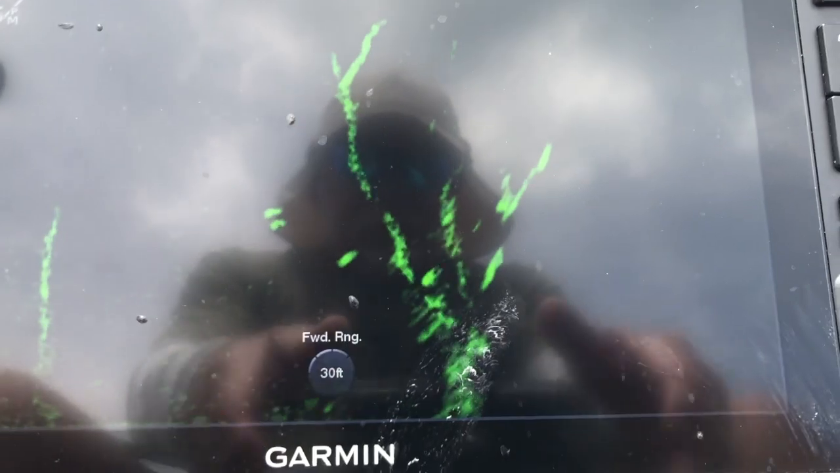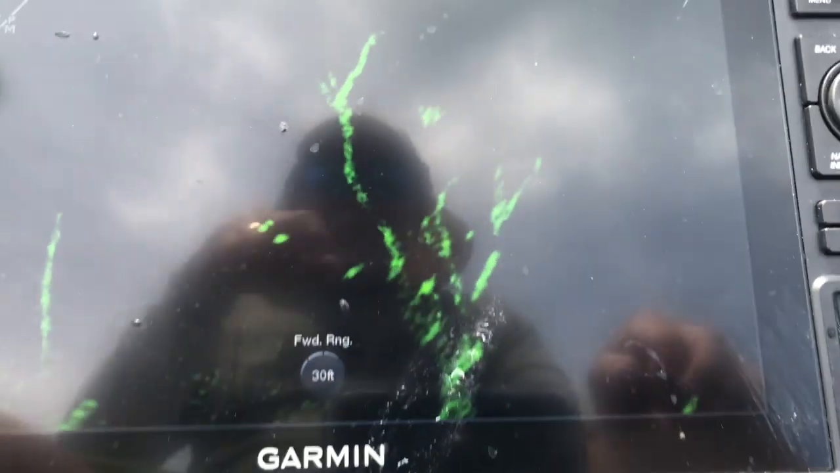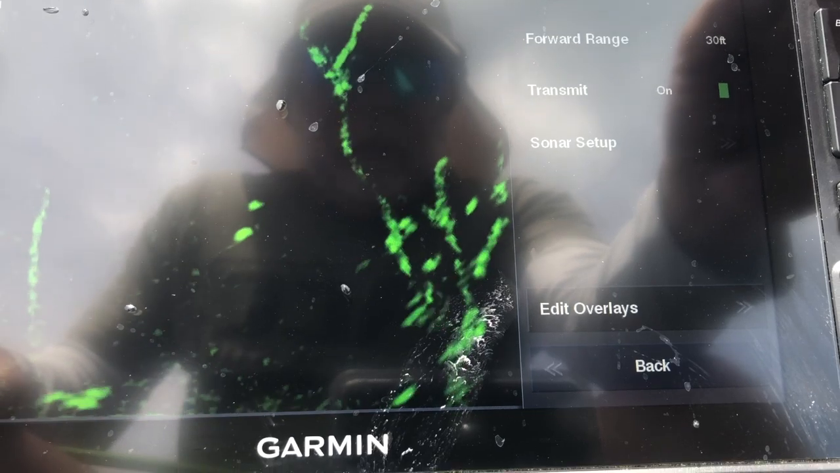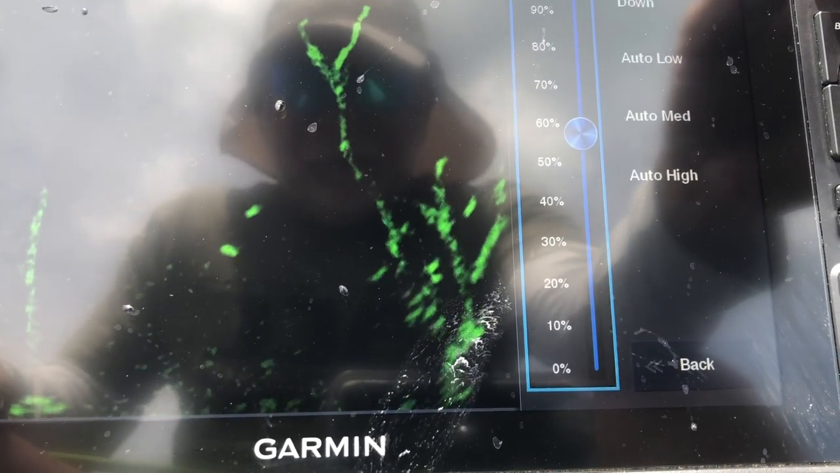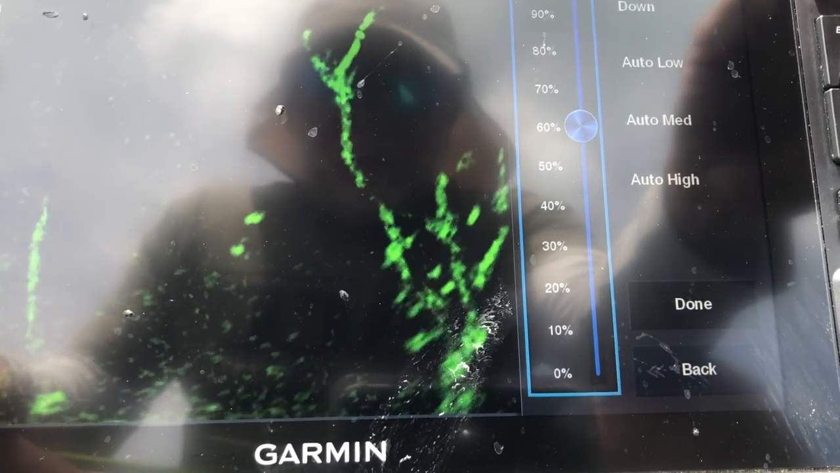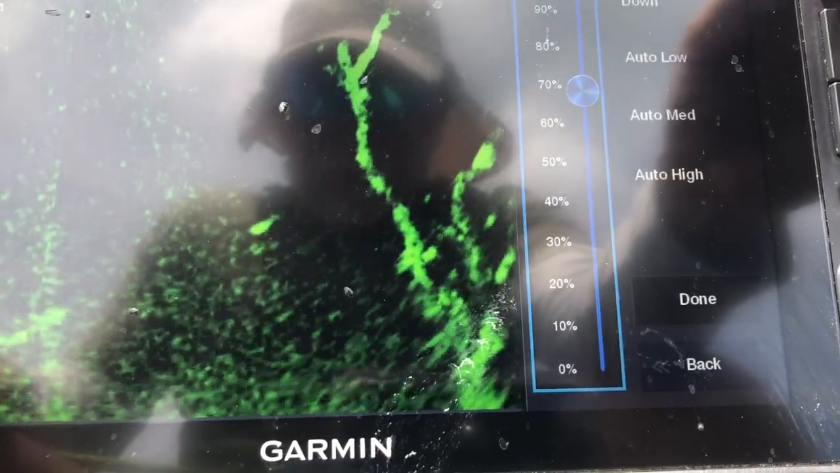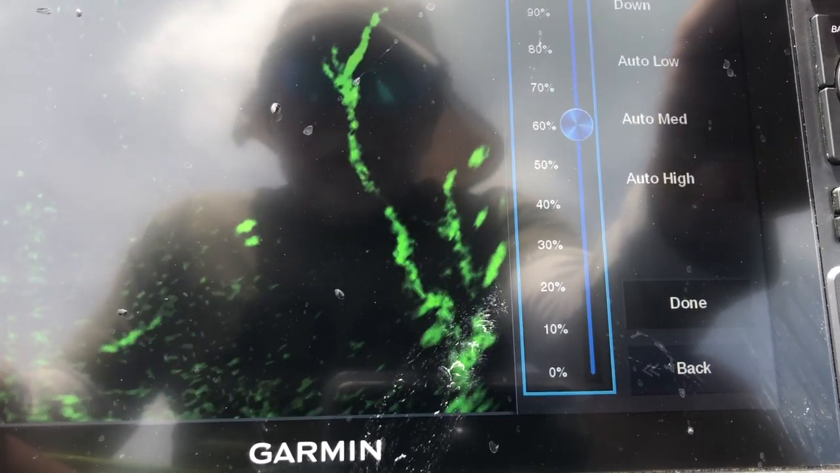A lot of y'all have asked me what my settings are on. We'll take just a second, kind of look at that. Let's see, let's go to menu. I've got my gain, it fluctuates, it's on 58% right now. I run anywhere from that to, see, as I run the gain up, it's just bringing more noise in the screen, but it depends on the water clarity and all that.